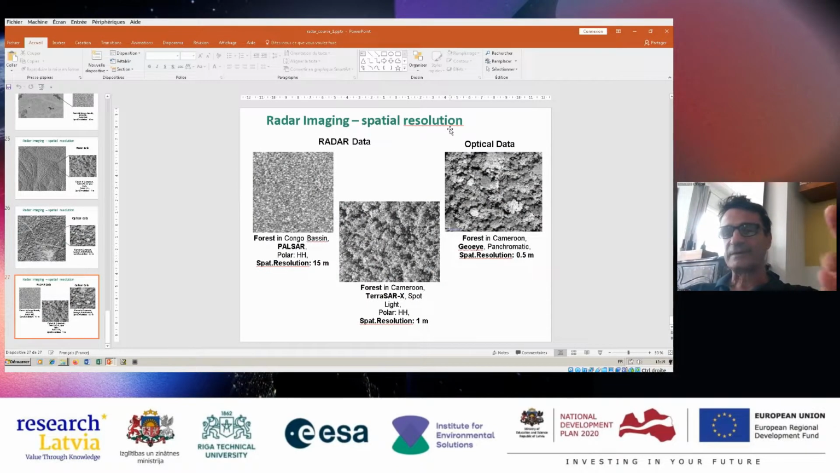So I will add a slide before transmitting the documents to you, with the main points. Just retain that you have two directions: the range direction and the azimuthal direction.